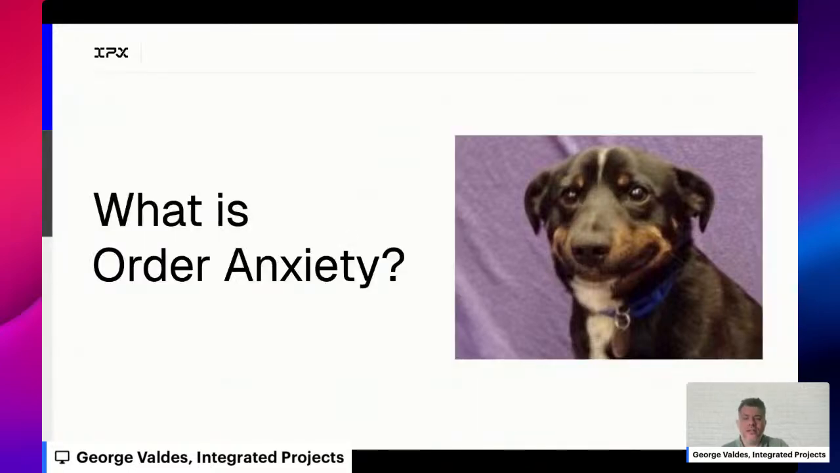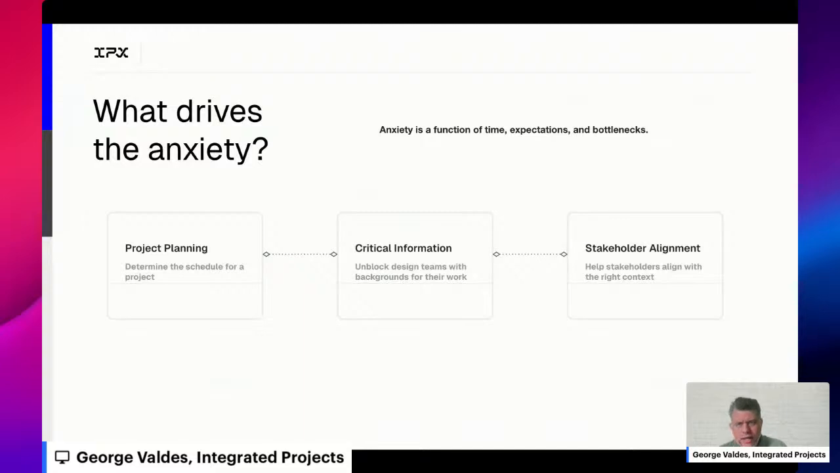The answer here is, what is order anxiety? And what I want to leave everyone with is that this is the kind of big idea that integrated projects is addressing and looking to solve for folks. There are a lot of different variables that go into this anxiety. One can think of it somewhat mathematically and say anxiety is really a function of a couple of different inputs. One is, how much time do you have to deliver something?